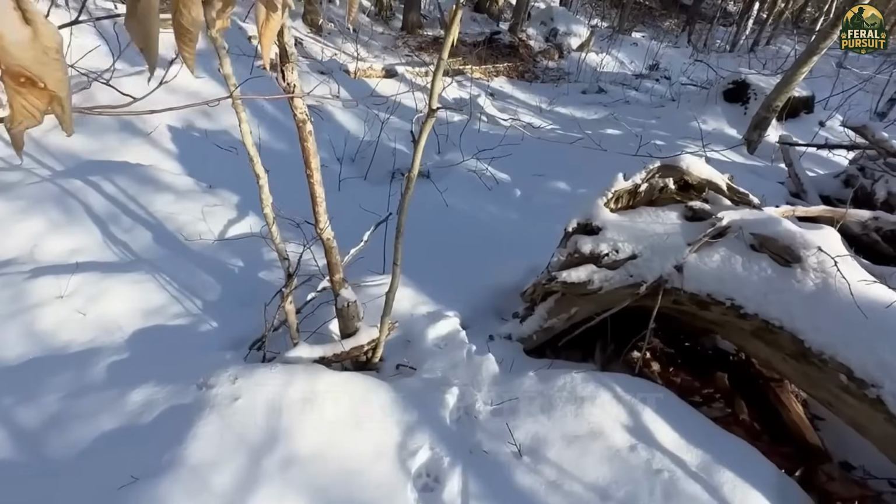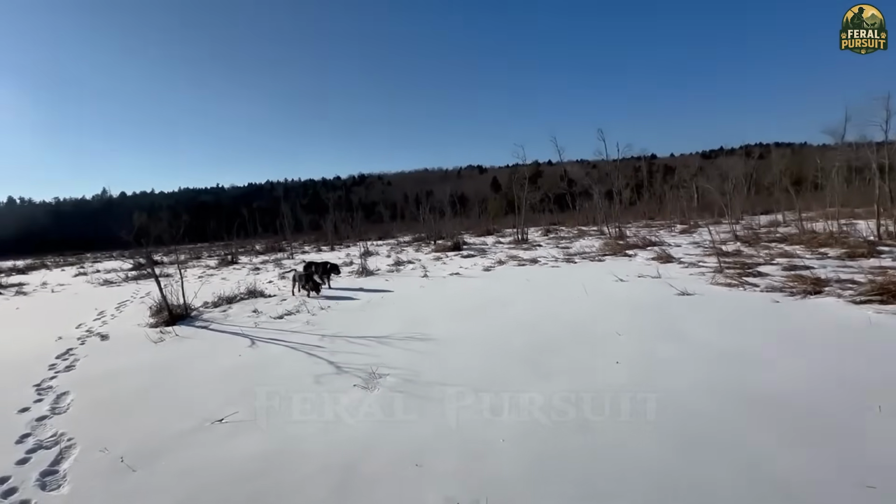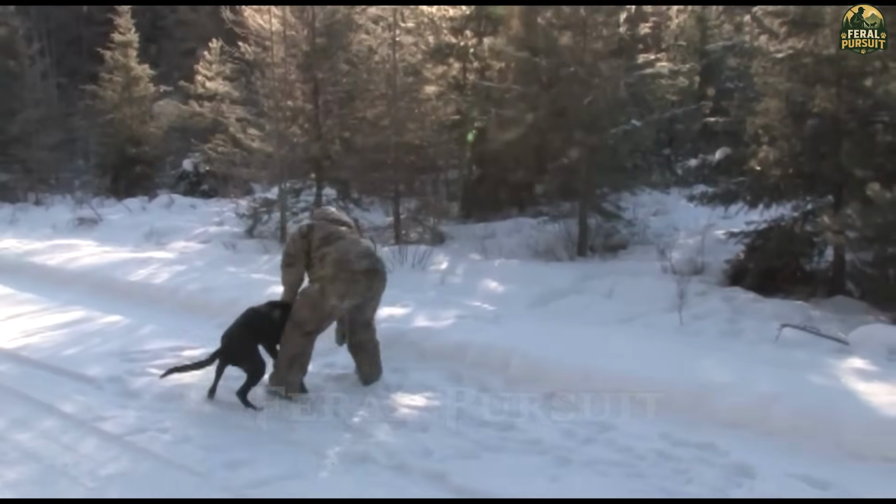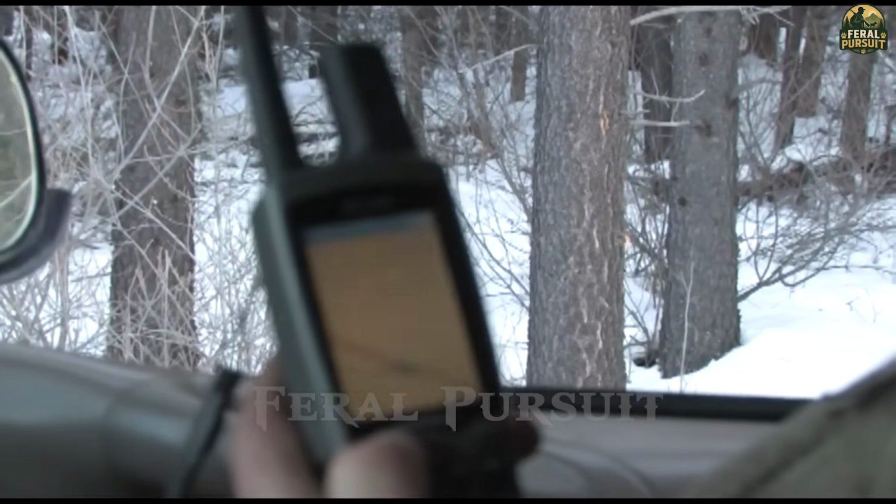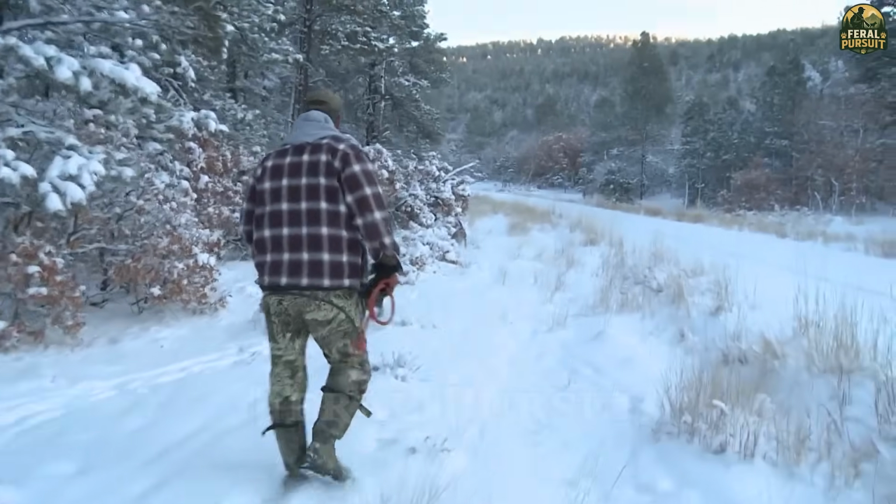Unlike larger predators, bobcats rarely pose a threat to humans, making this the perfect opportunity for a solo hunt, just me and my loyal hunting dog. Armed with a small caliber rifle and accompanied by my well-trained dog, I began tracking a faint trail left in the fresh snow.